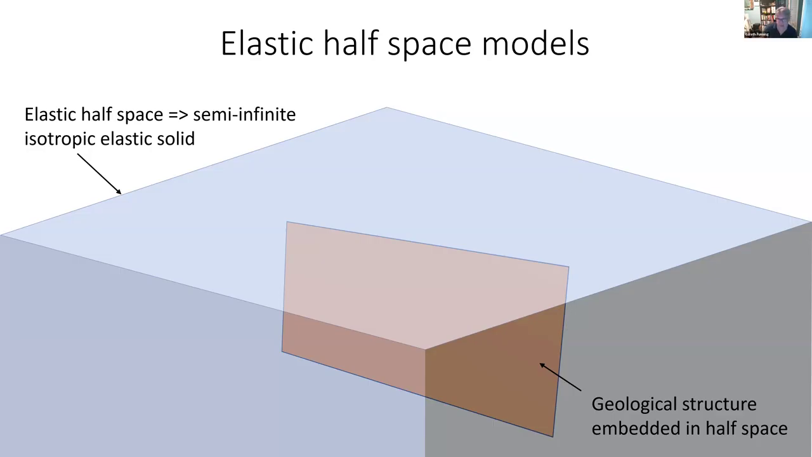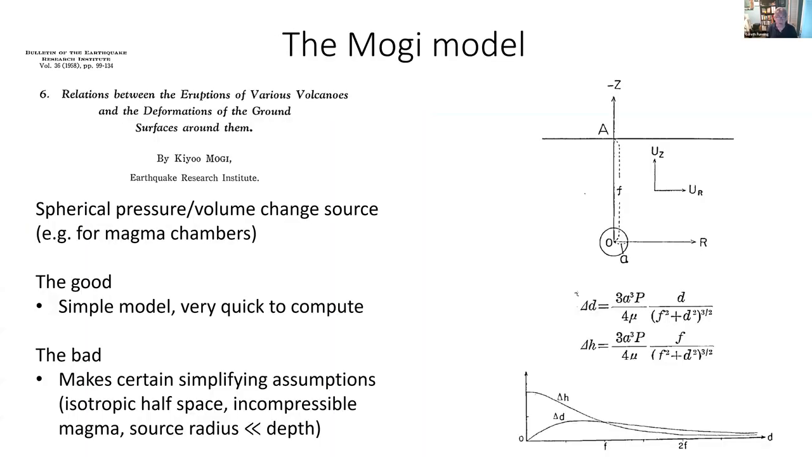And of course, all of our geodetic measurements are made on the surface, so we do need the surface to be included in this model. And then within that elastic solid, we have some structures. So here, for example, is a fault represented as something embedded in this half space, but you could also have different geometries for magmatic bodies and things like that. So we have a number of classic models that have been developed to try and explain elastic deformation of things in the Earth's interior.